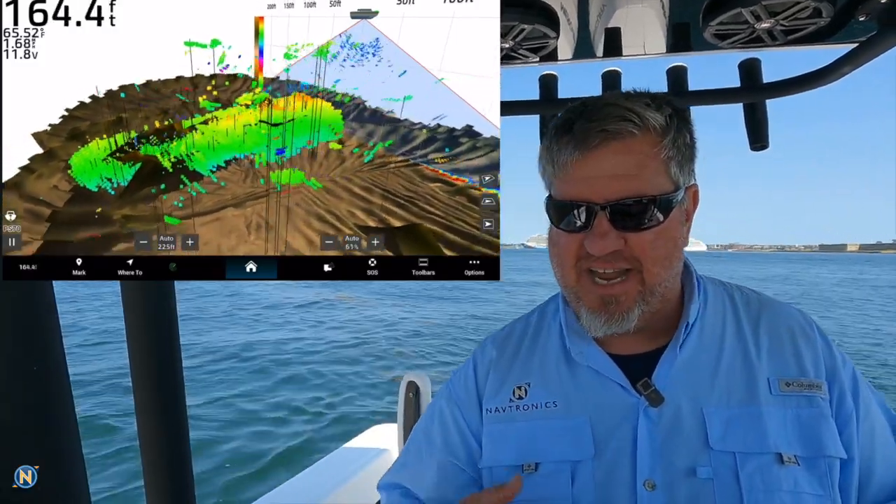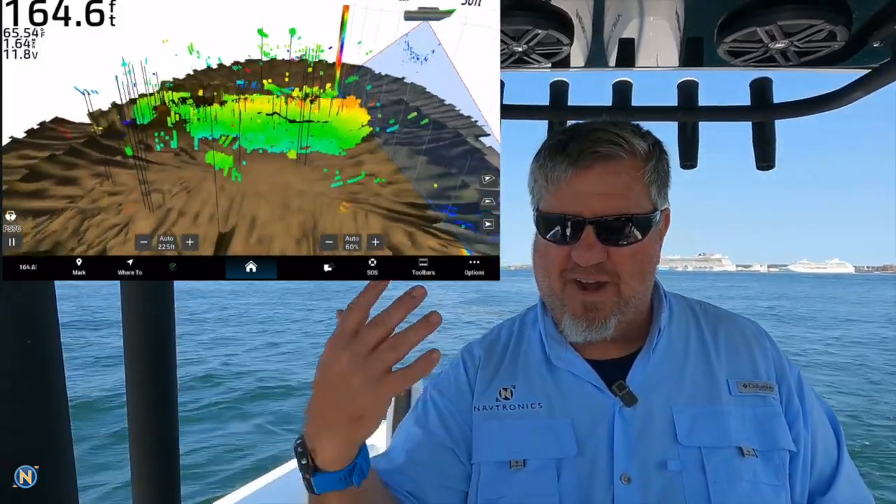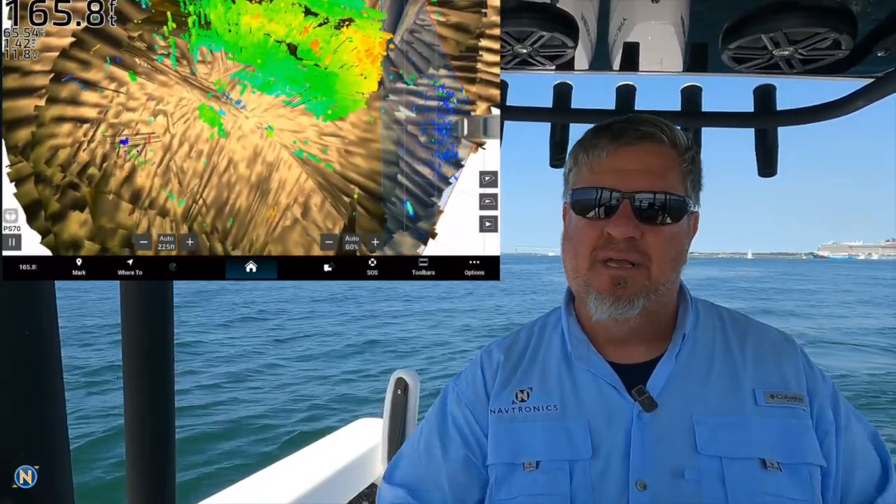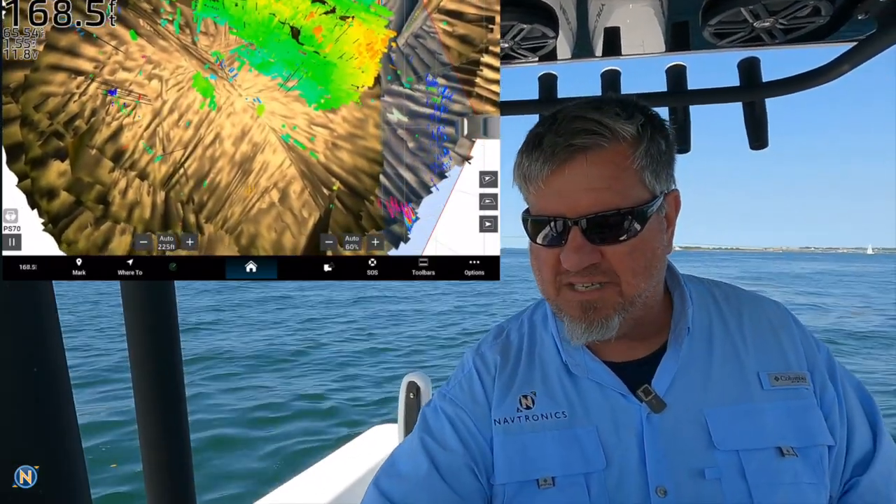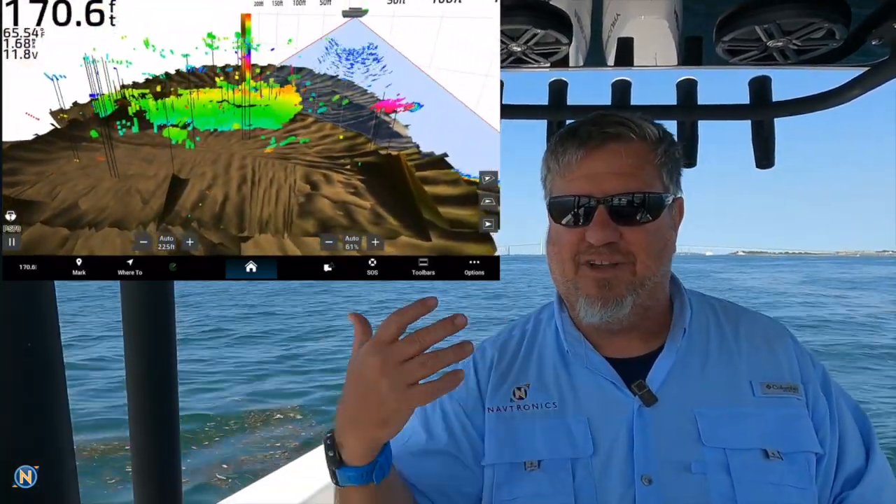If I spin this again, now you're going to see everything happening here. And we can do a nice little overhead view. You can actually see the wreck of this boat as we keep spinning around and mapping. So not only are we going to be able to do bottom mapping with this, as we also look on here, we see some other things being marked on here as we spin this back around. There is life in the column.